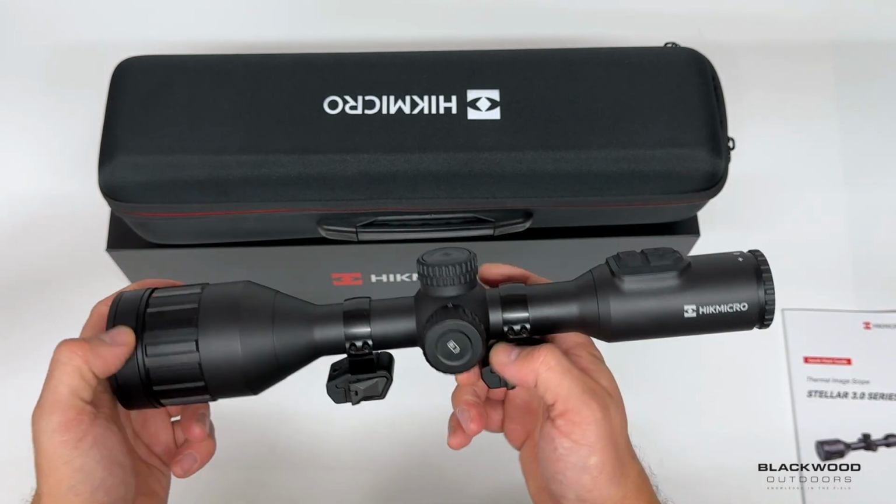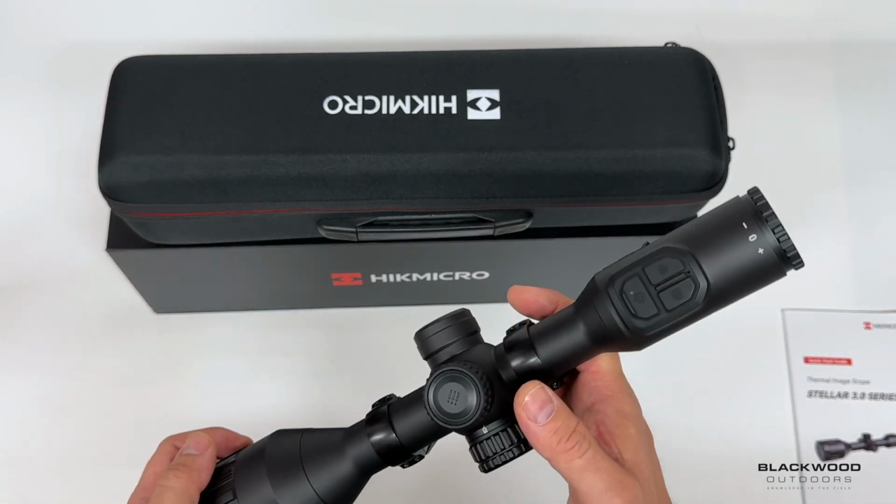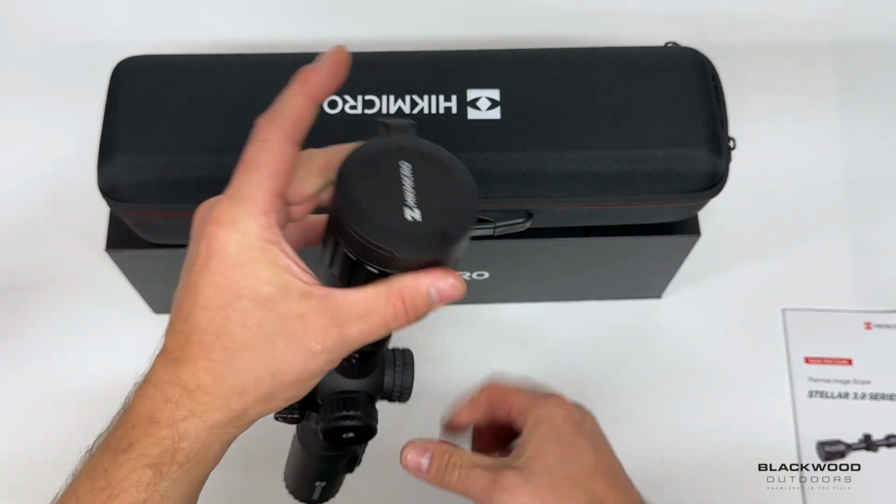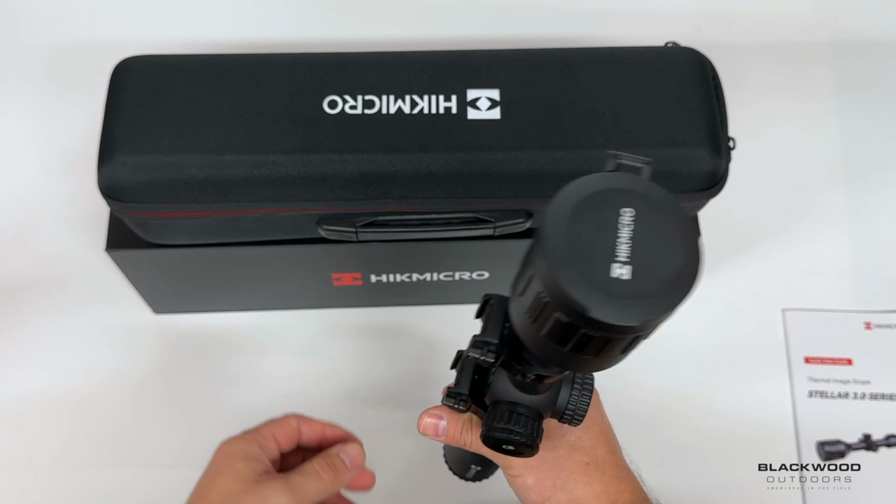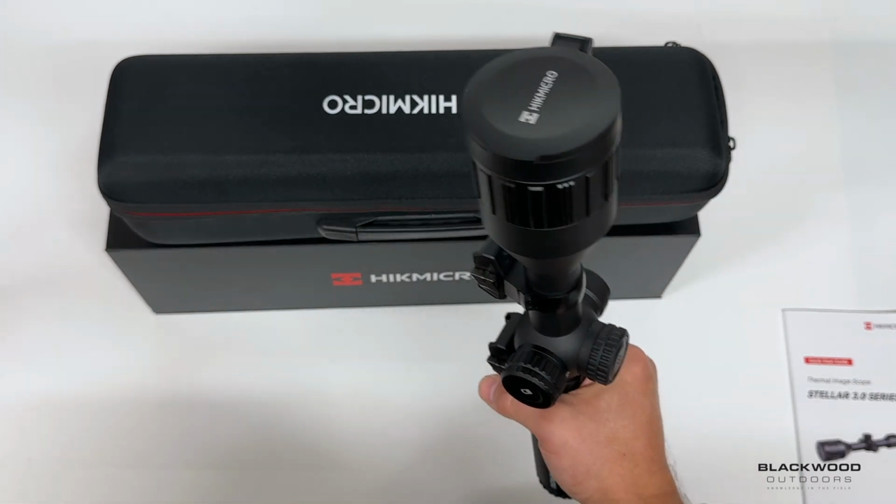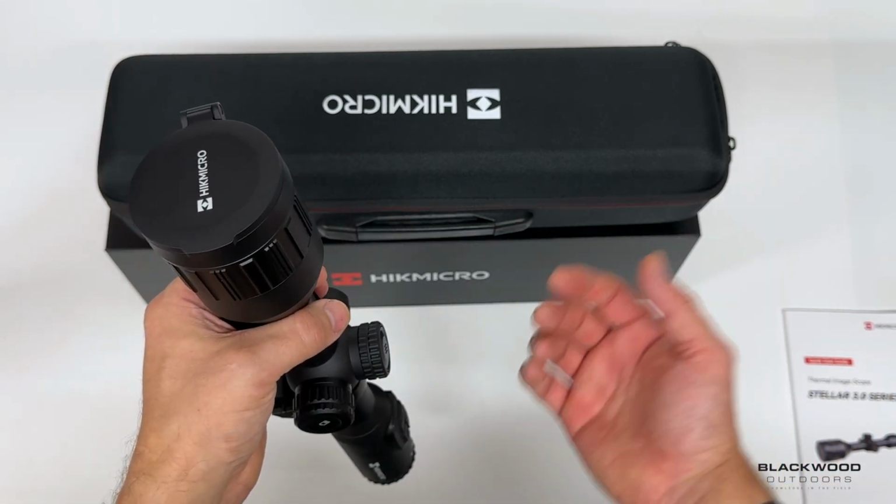A good little feature I like on this scope is the auto display off. It's great because when I'm walking around with this on my rifle, I normally have it on a sling. I'm carrying it vertically up the way. So what happens is the eye display just glares down at the floor and alerts things as you're walking around.